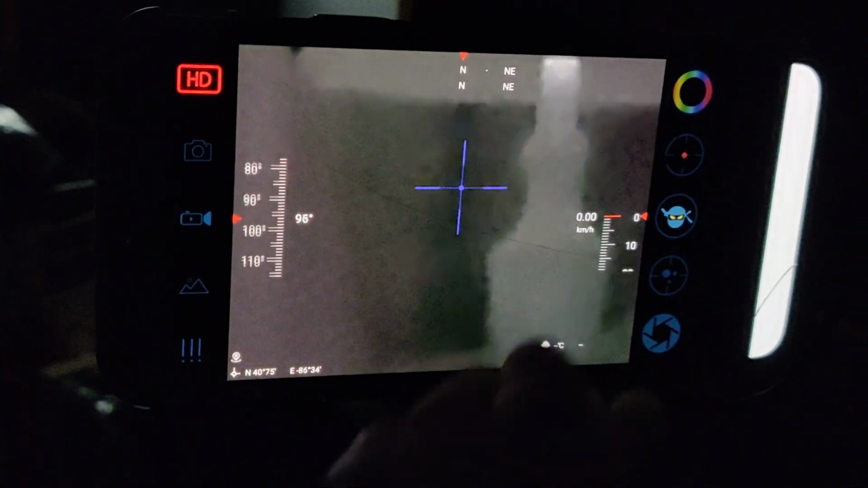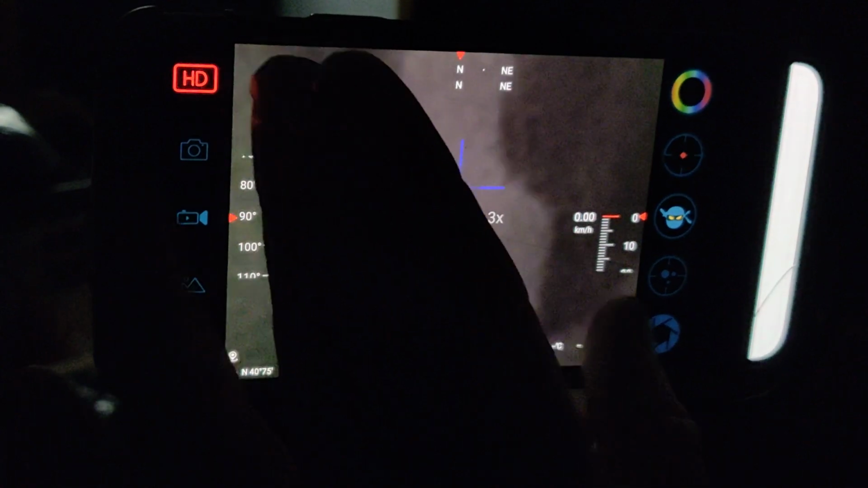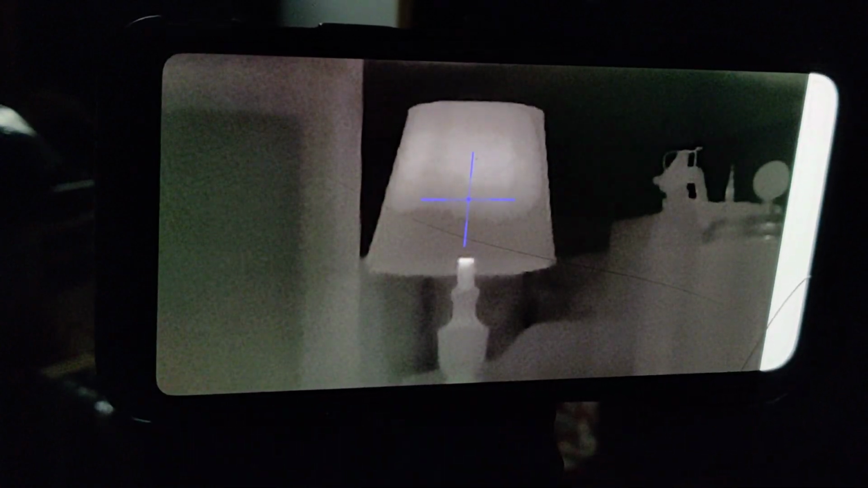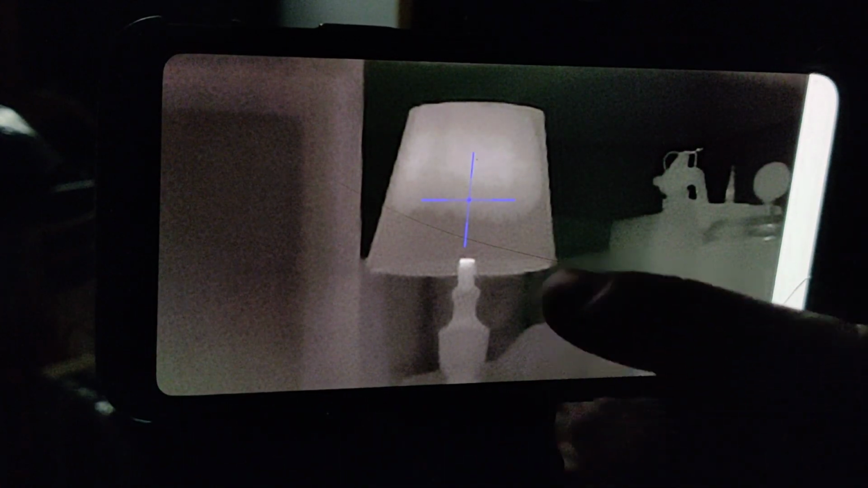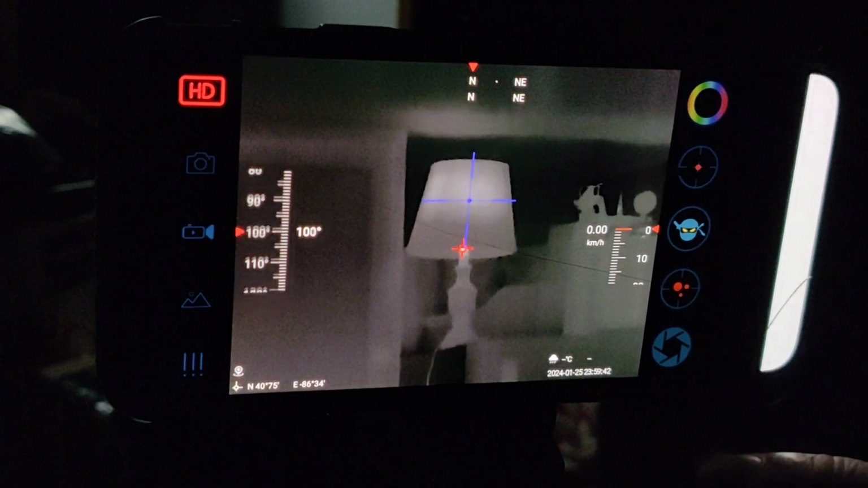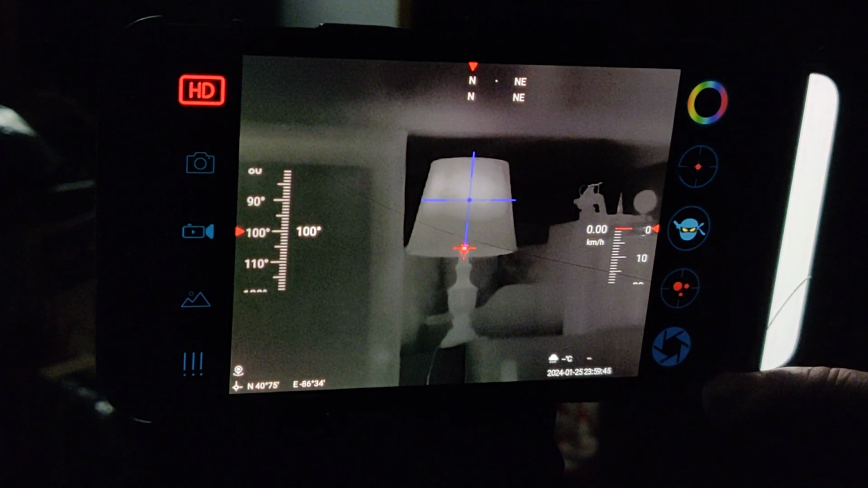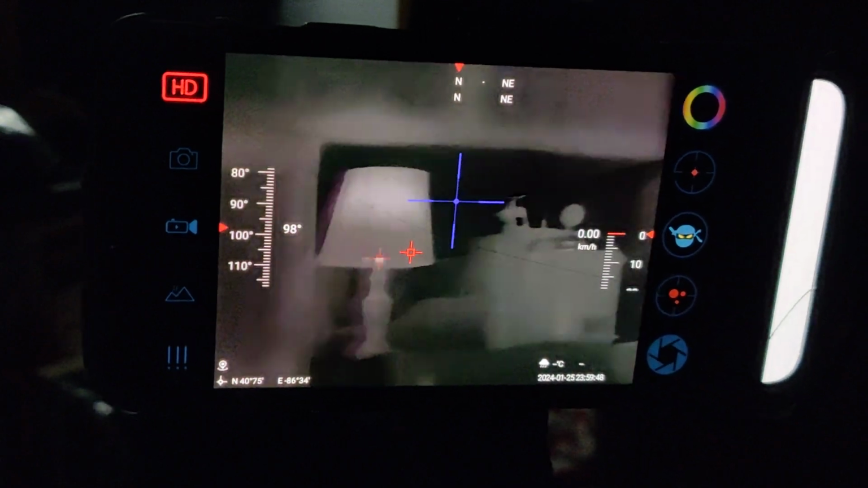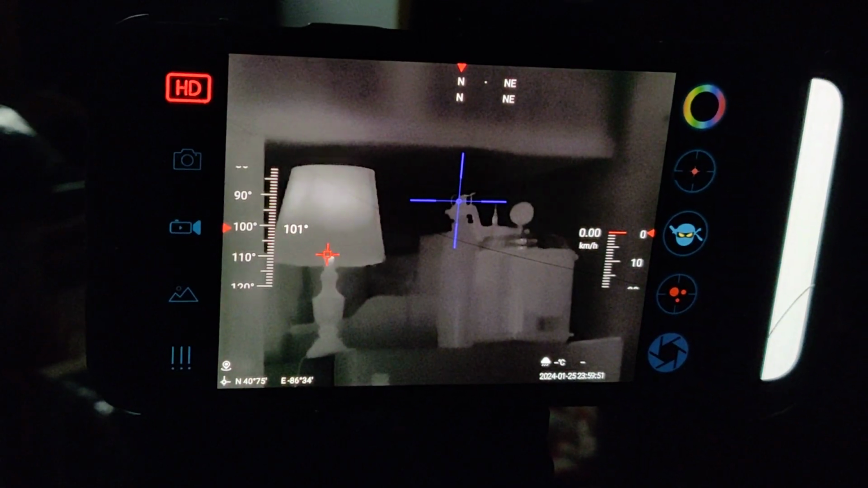The tripod that I'm using is a piece of junk. I don't know. So that's that. And it looks like I also bumped it into full screen. Okay. That's the reset button. Oh, no. That's showing hotspot. Okay. So that's showing our hotspot.